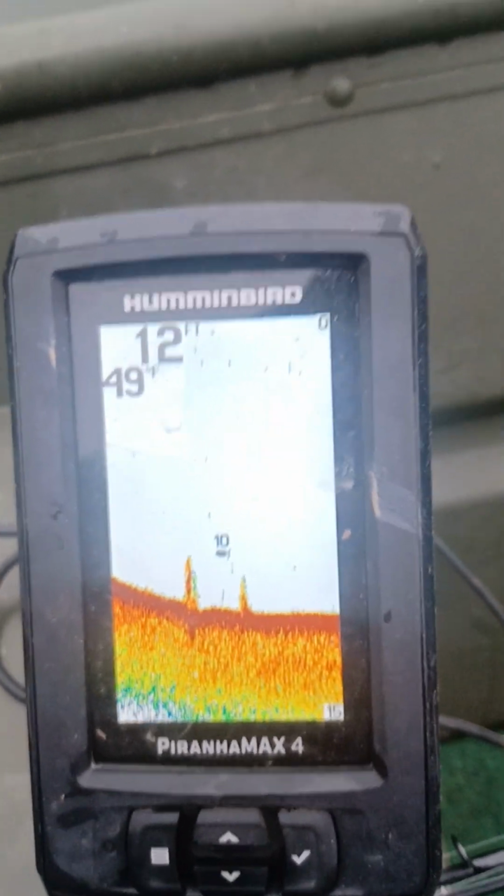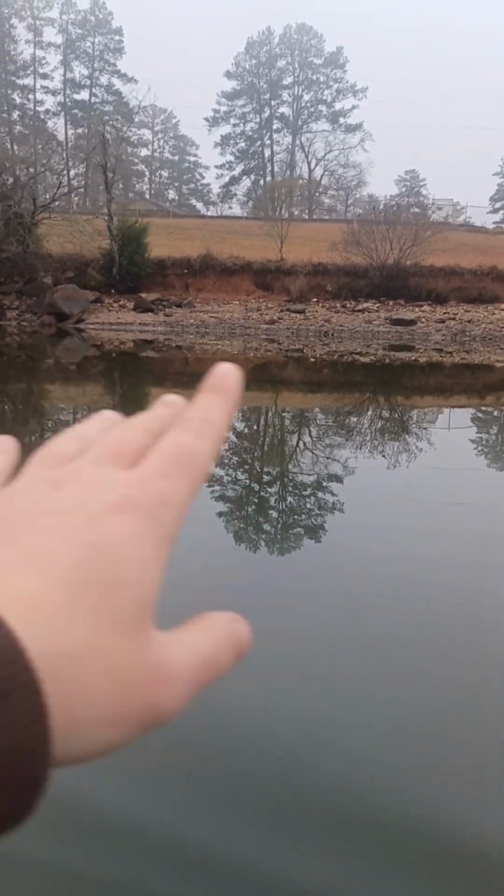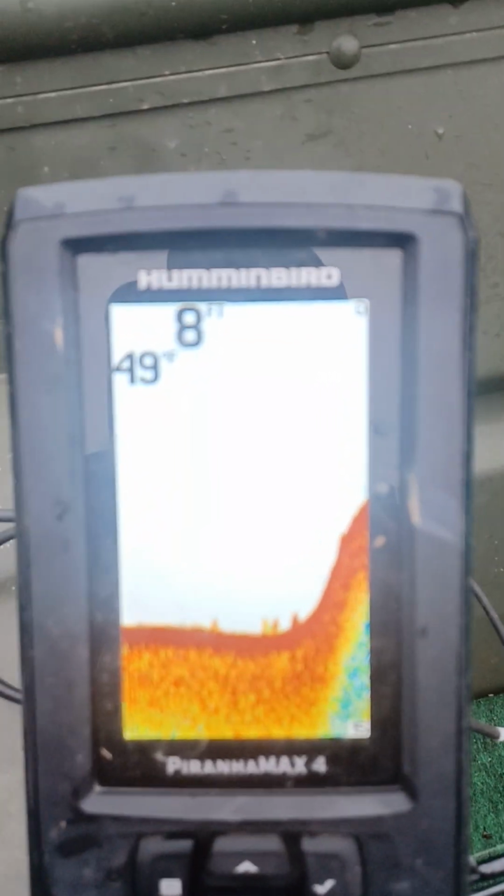Really, the best way to do it, Jason, that I've figured out is if you look at your bank. Let's let this thing focus real quick. Okay, there you go. You got this rock bank right here, so you can kind of take that and go with it down. So we know that we see some rock up through here. Most of the time it's going to transition out a little ways. And see, we're coming back up on this hump right here.